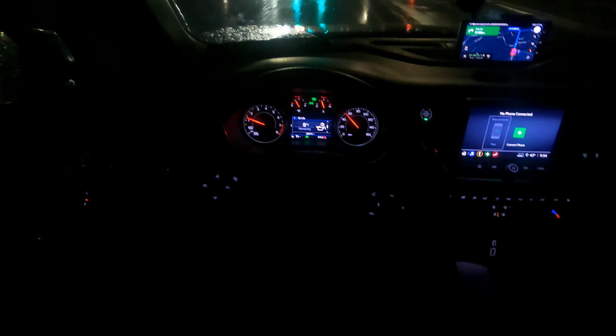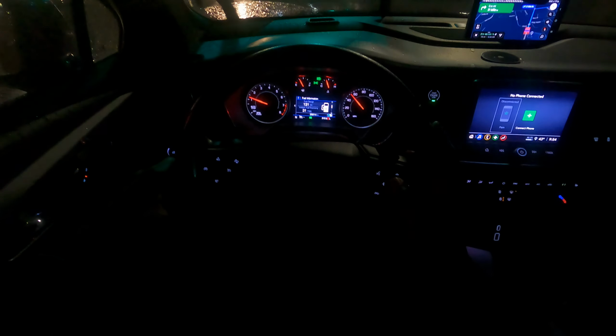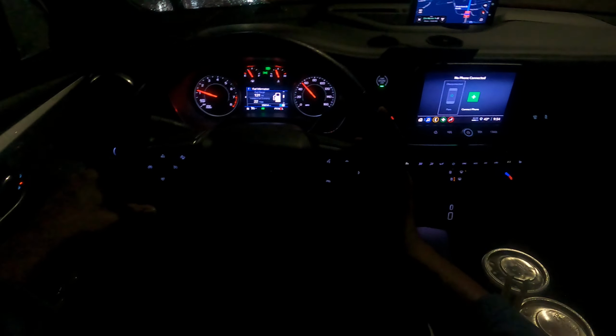Oil life. Oh, I gotta get an oil change soon. Fuel range is 131 miles. So I'm definitely gonna have to get some fuel.